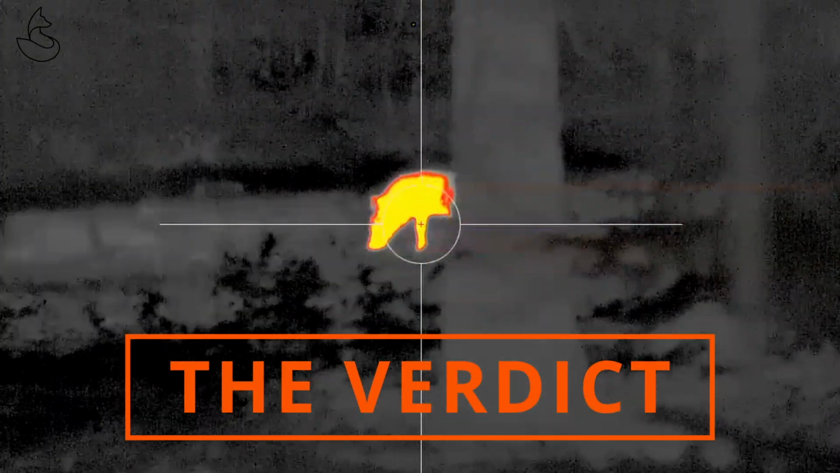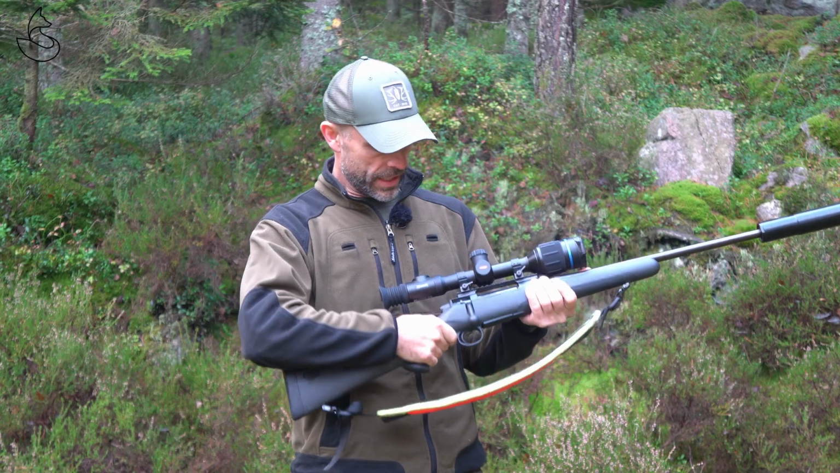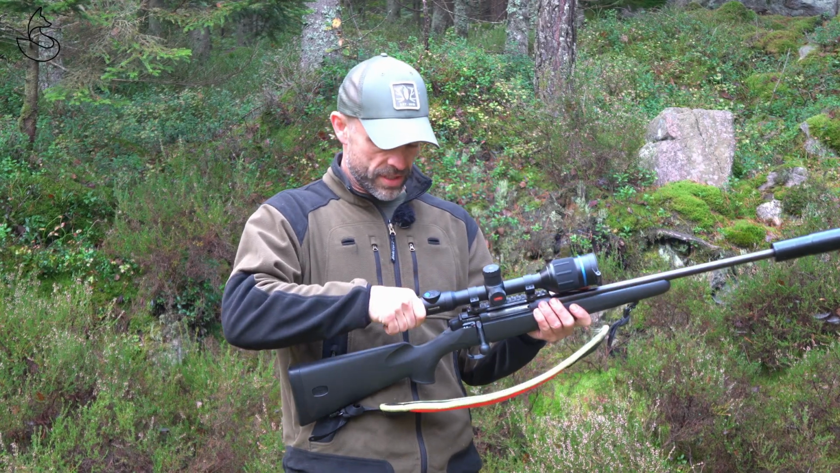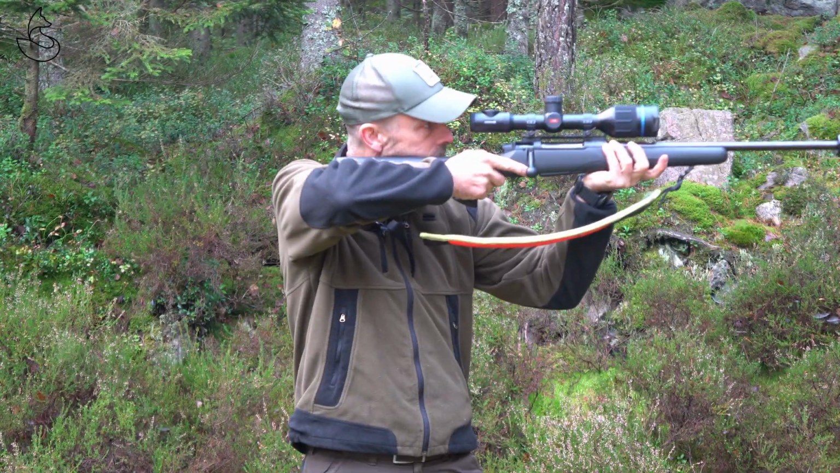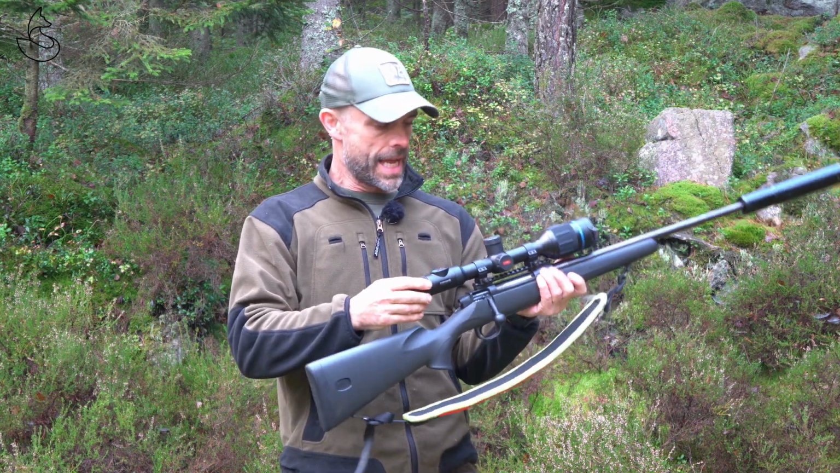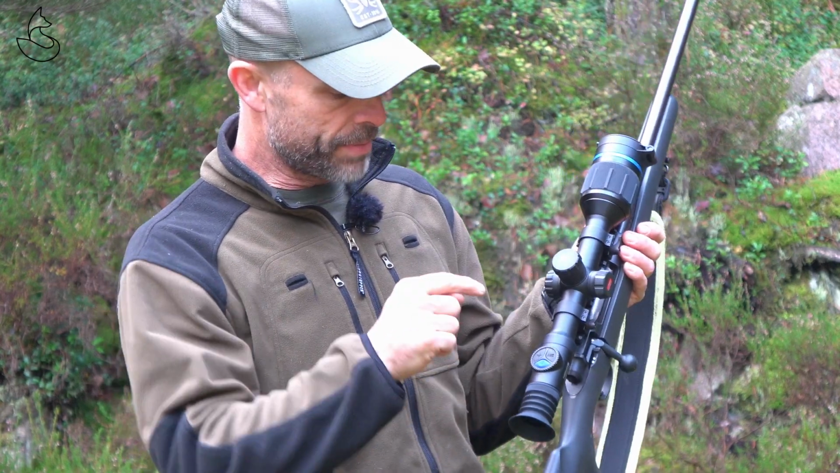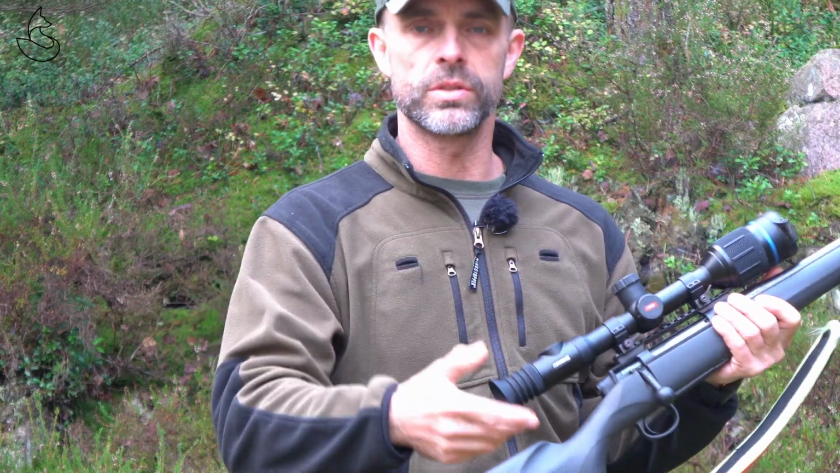So what's good and what is not? What is good is it just looks cool. It looks like a completely normal rifle scope. You can take this off and you can even use this during the day because the difference in the heat signal is just the same. I love the fact that it only has 3 buttons. You only have to power it on and you can press record and you're good to go.